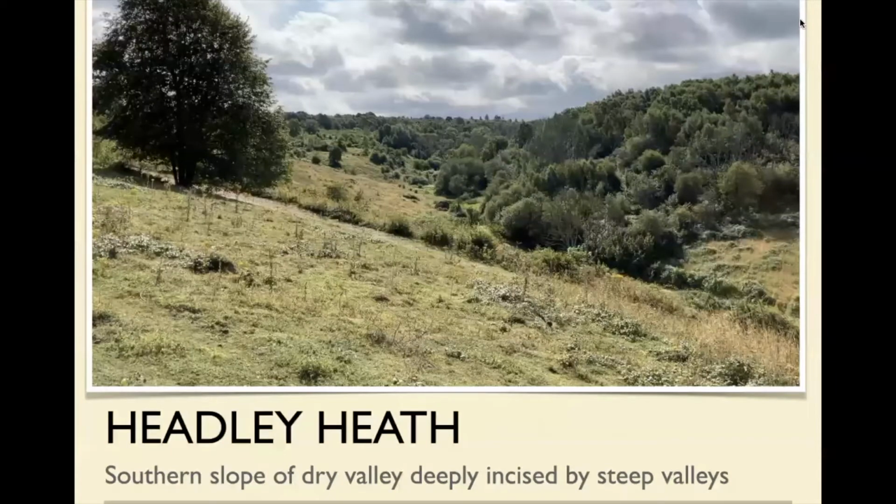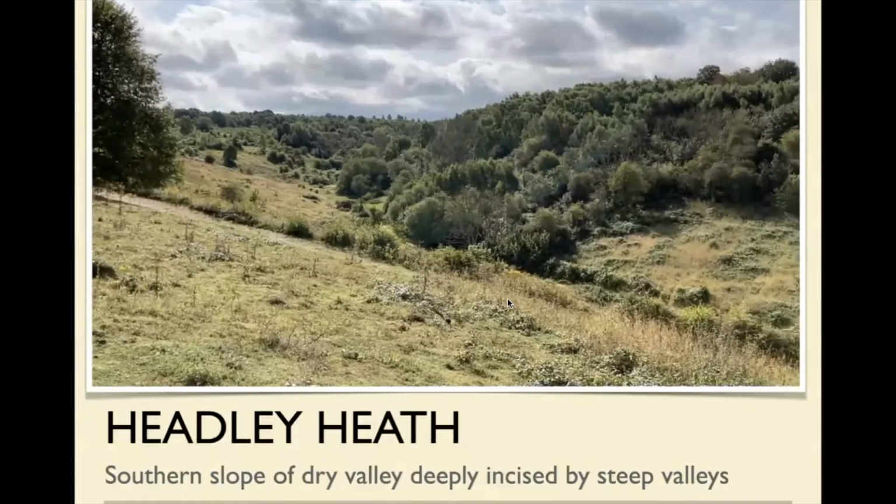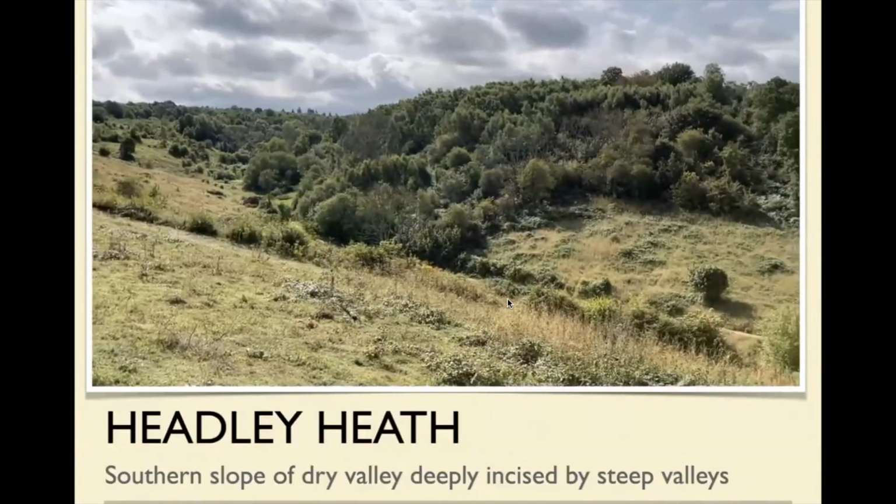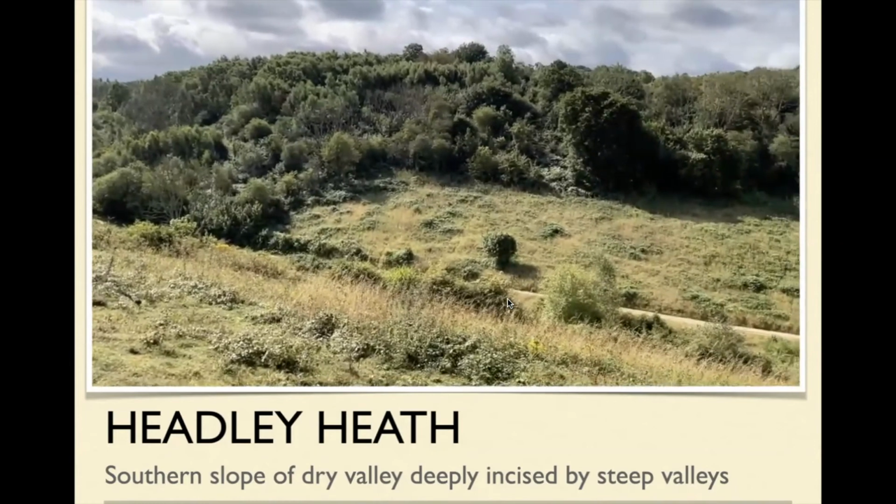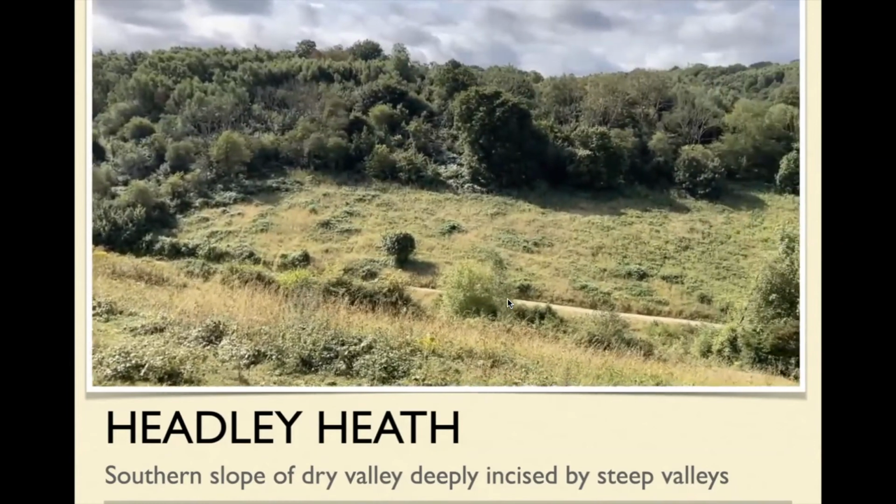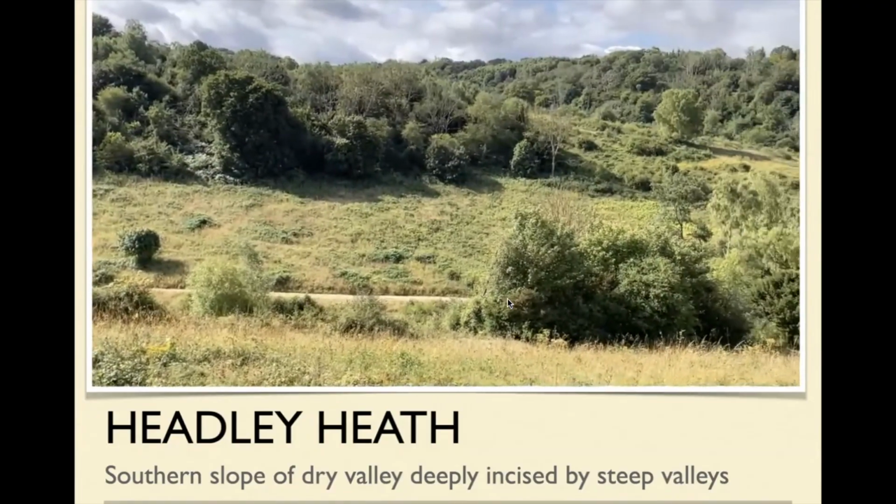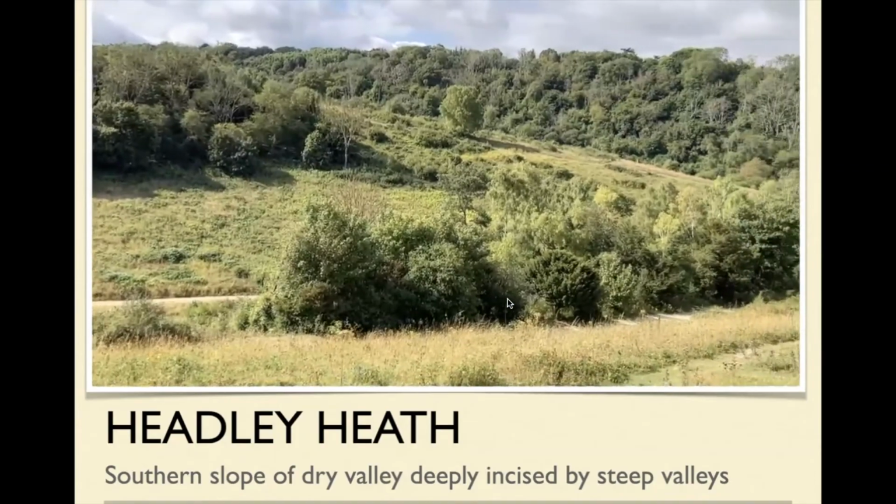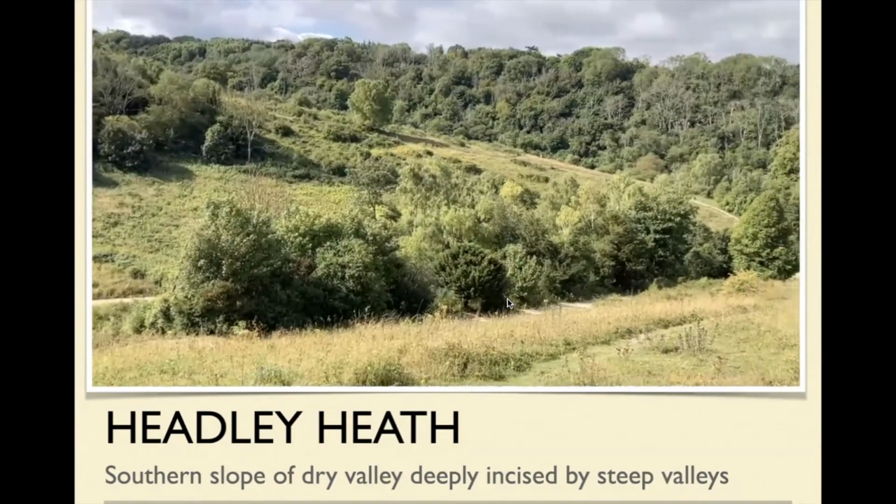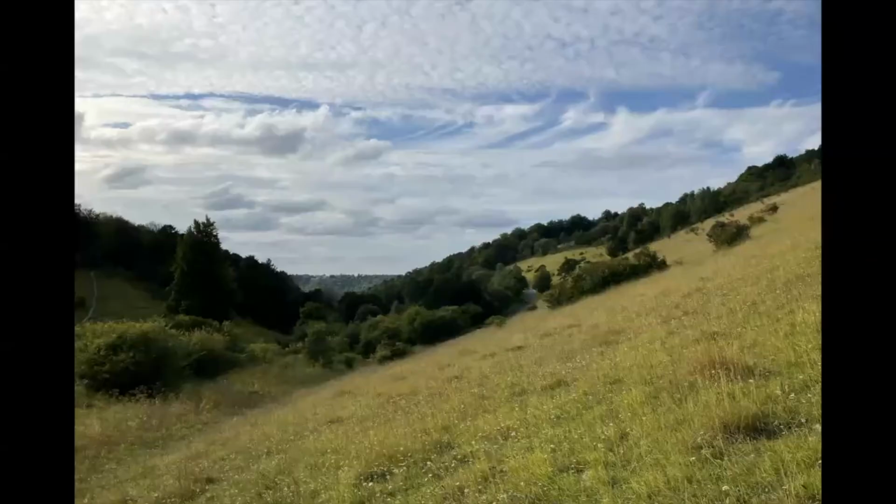And it's quite obvious that it's very different from the other side of the valley. But rather beautiful. And that's the next valley going up there. This you may recognize. There's a road there.